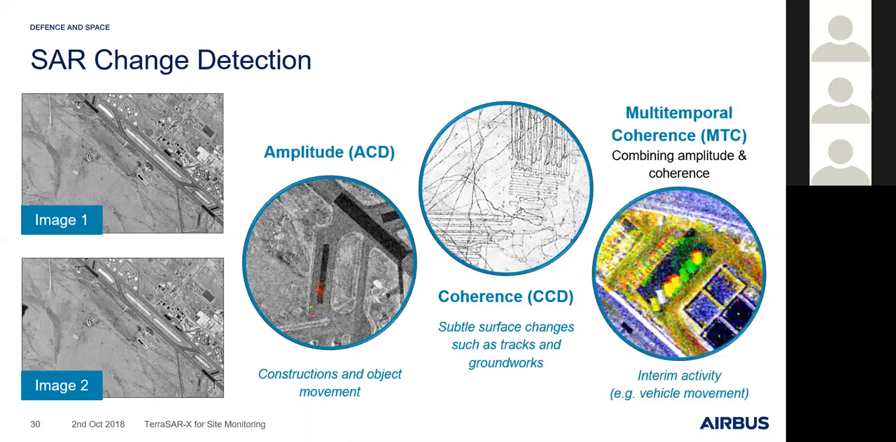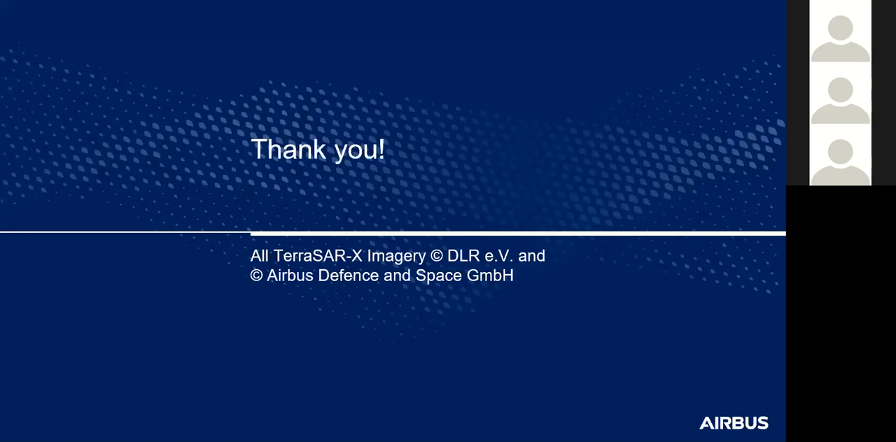And using these two methods together, we can detect activity between satellite passes, such as the movement of vehicles, the helicopters that I showed, and also the engine test potential that we showed. So that's a summary of change detection, and thank you for paying attention.